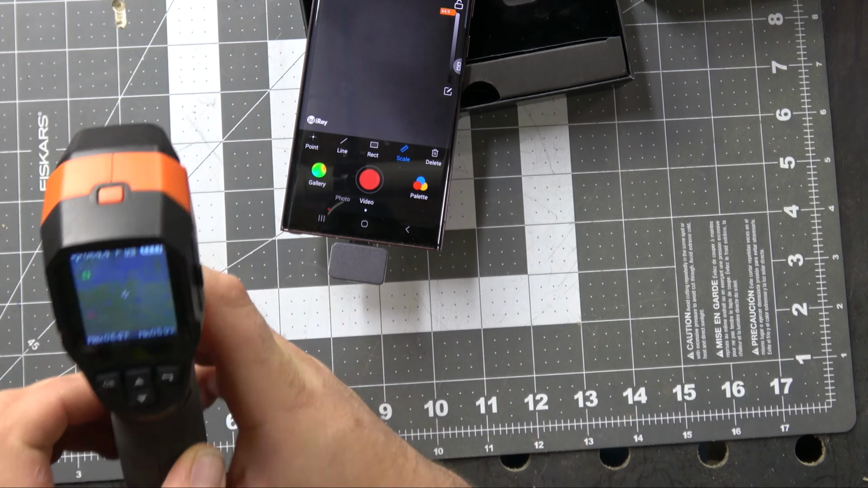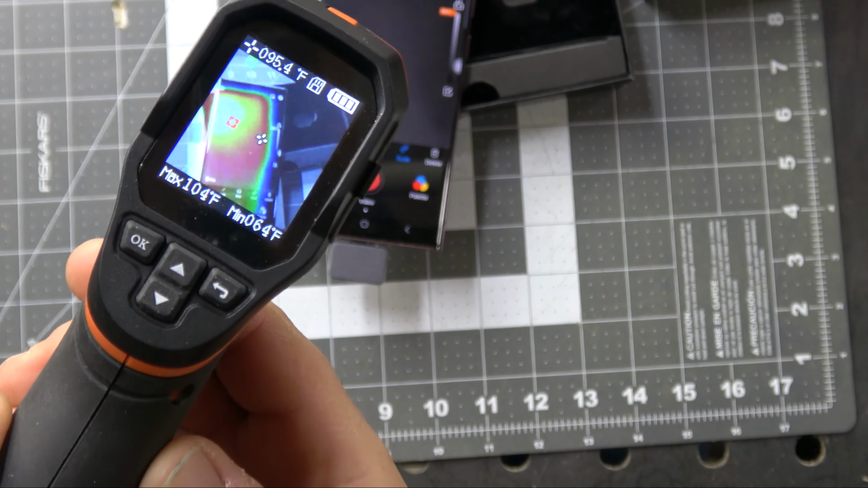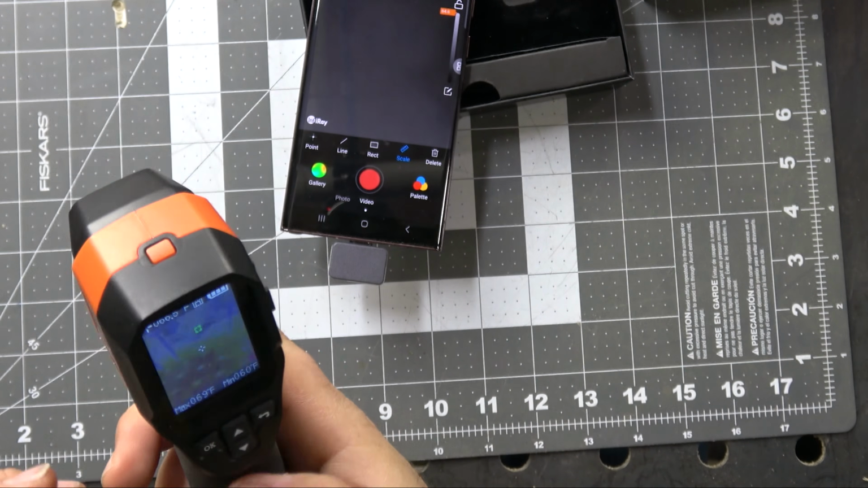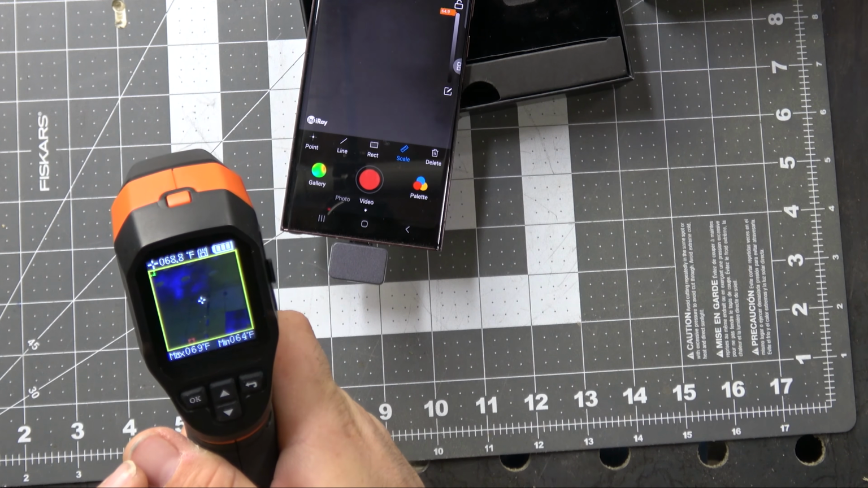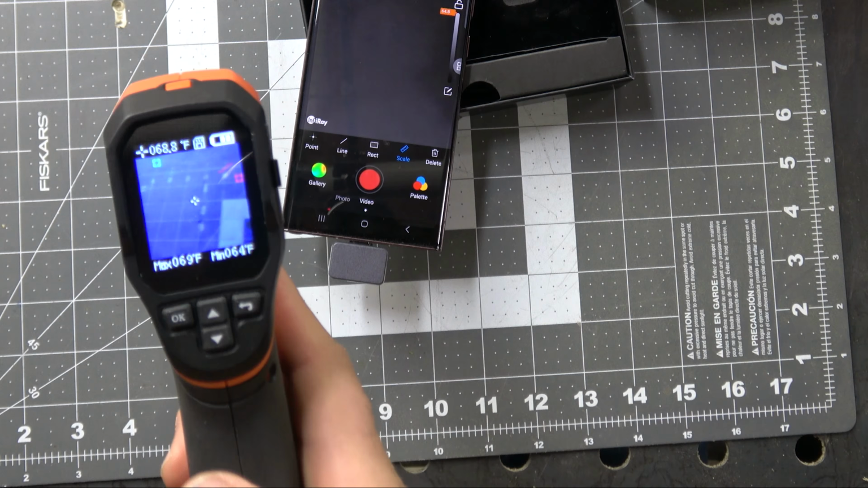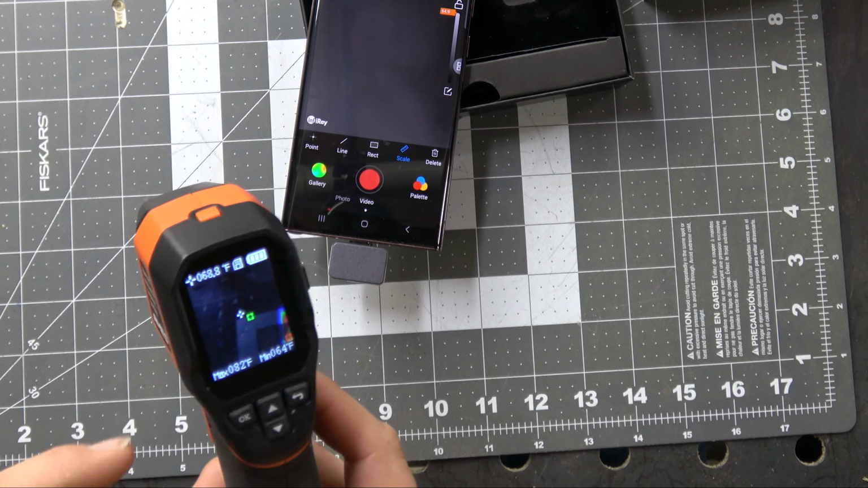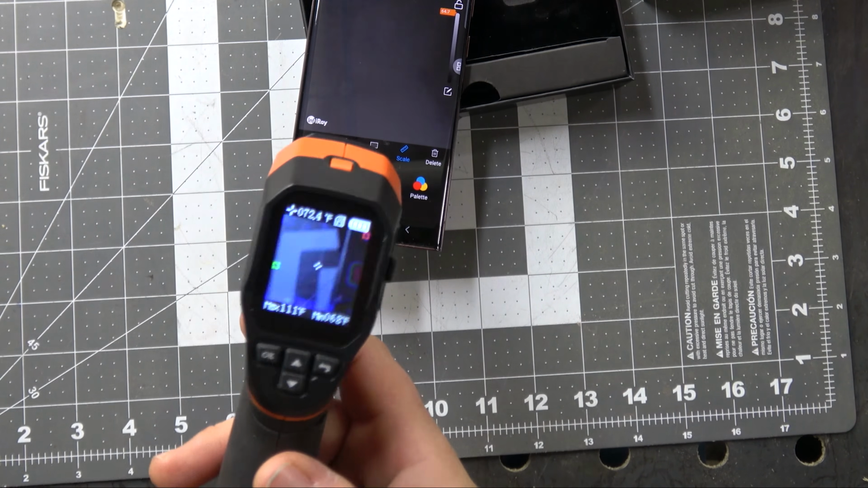Now the problem that I have with this is, I mean, this is basically what you're getting. And the resolution is not very good. And if I want to actually use this, I can click this button down here, and that's going to take a snapshot of the camera here, and it saves it to a memory card. And that's all you really have.